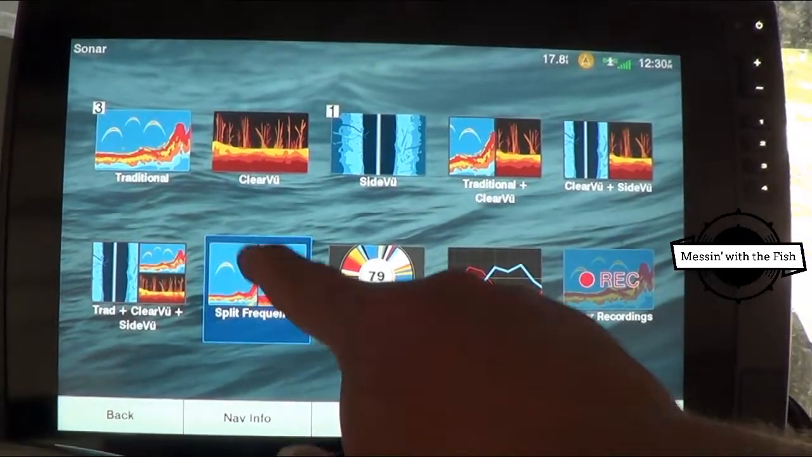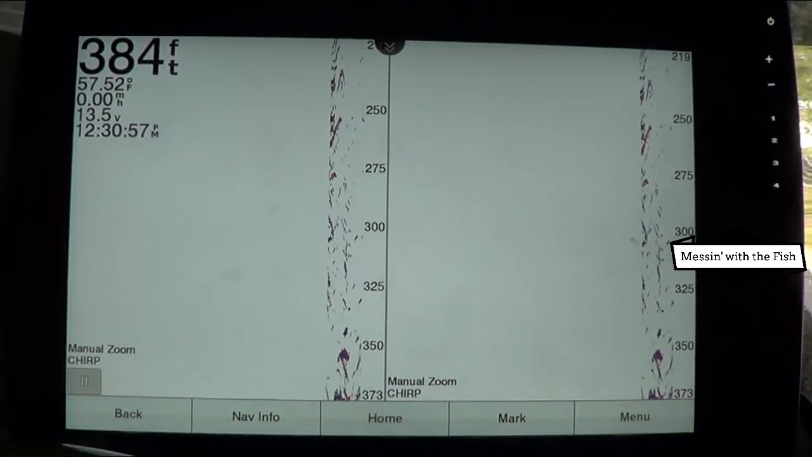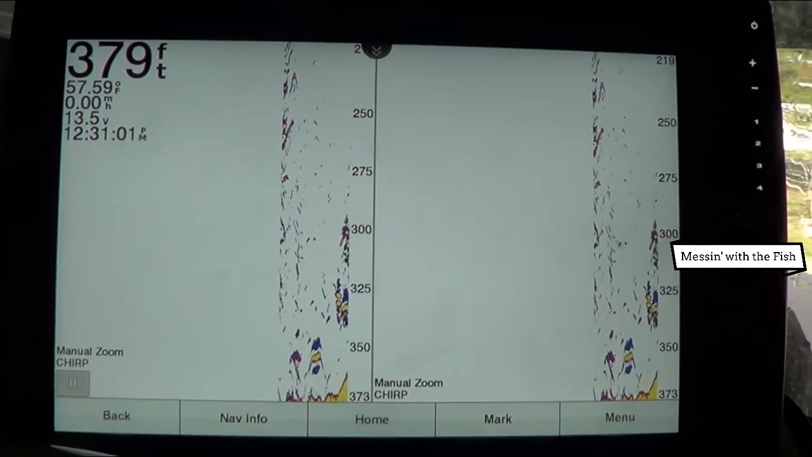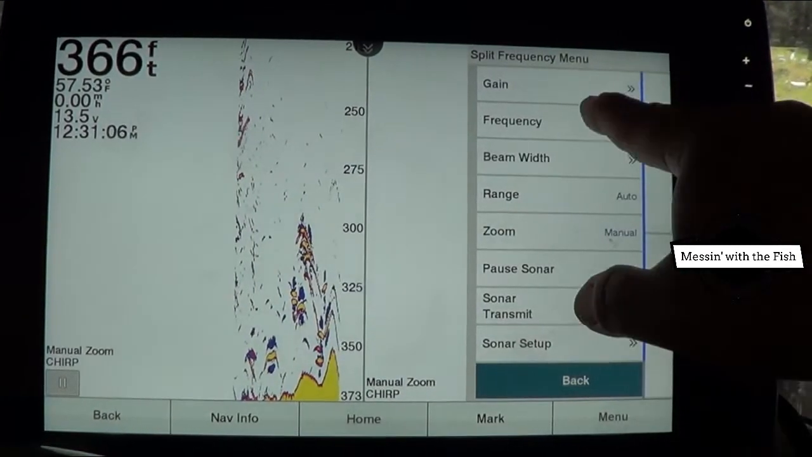And you can do split frequencies. All right, so this is pretty cool. Haven't even really looked into this yet myself. I'm going to have to look into it a little more. I figured it would display the frequencies up here. It doesn't seem to be doing that.